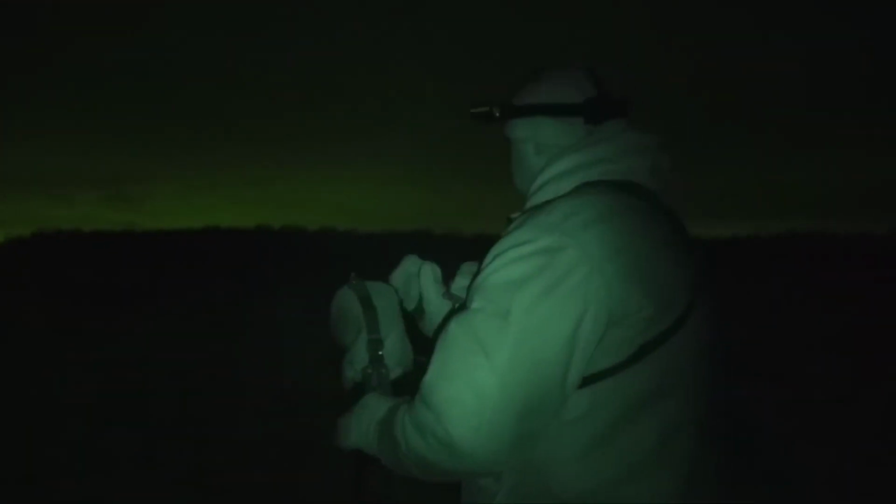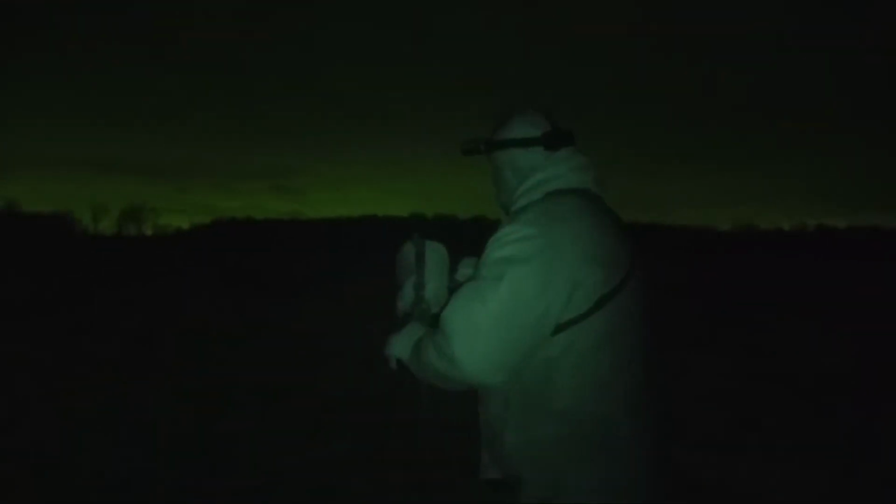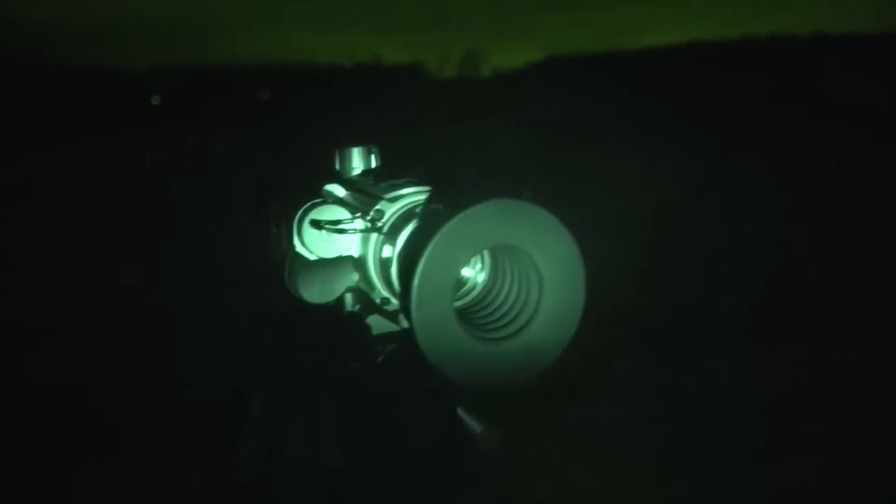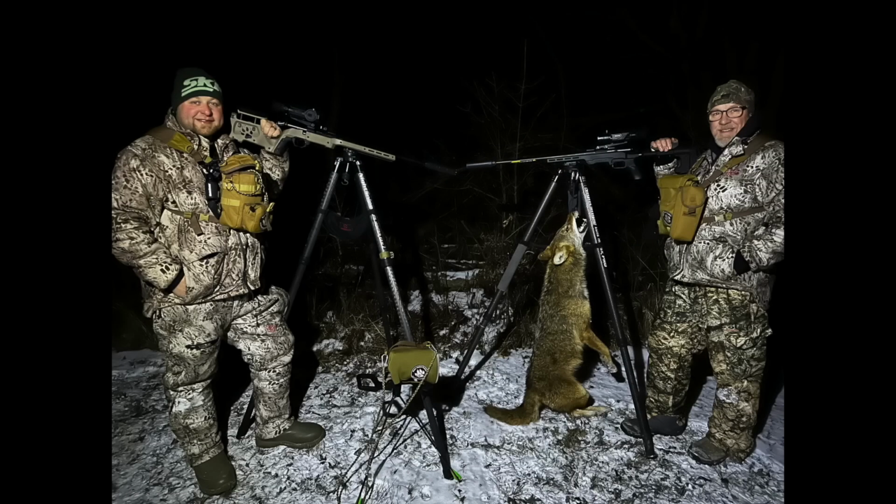We hit the next farm and called for a half hour or so without any action, so we called it a night. There is so much more that goes into planning a successful hunt, and Mike and Nate shared a wealth of knowledge with me tonight. We don't have time to touch on all of it here, but we will spend more time with them down the road, here in Michigan's Out of Doors.